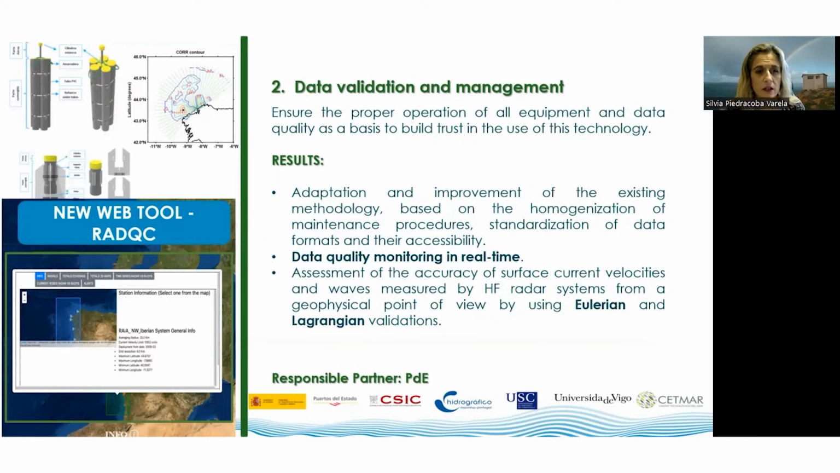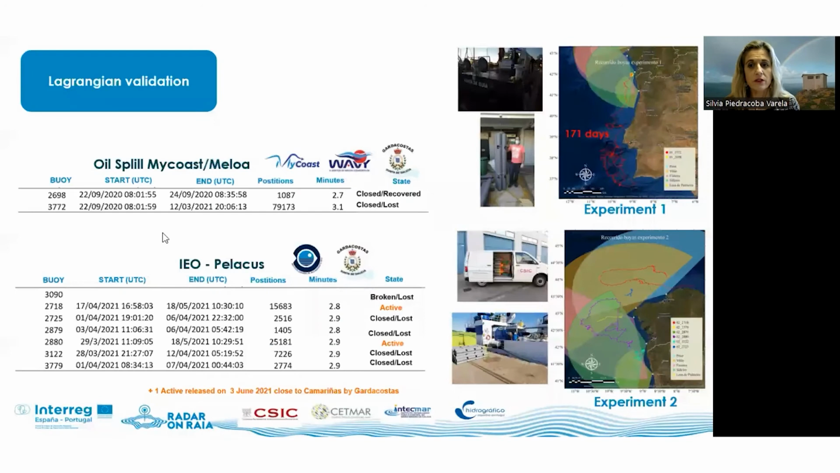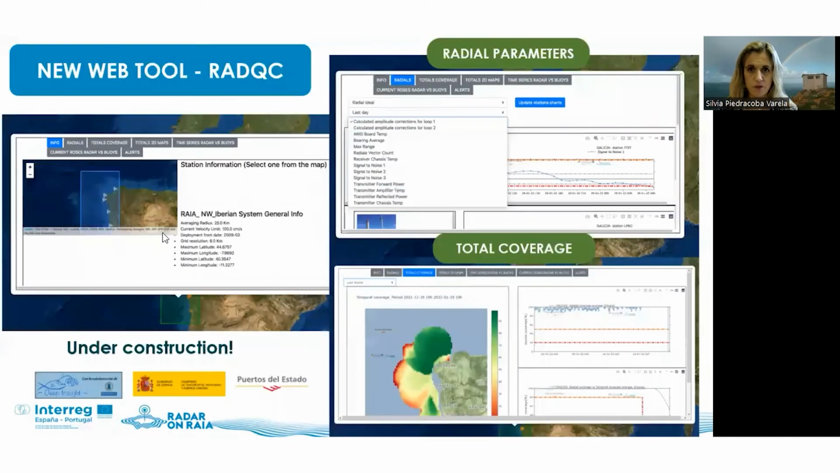This is the RADQC. This website is under construction for now, and we hope it will be open in 1 or 2 months. Regarding the Lagrangian validation, several experiments were carried out along the Galician and North Portugal coast and also in the Ria de Vigo. Some of them were made in collaboration with Meloa, My Coast, and Palacos projects. One of these drifters was emitting position data for 171 days.